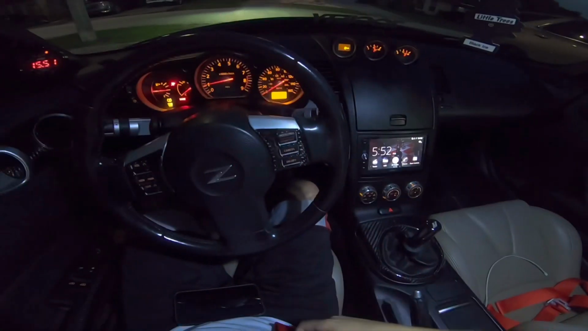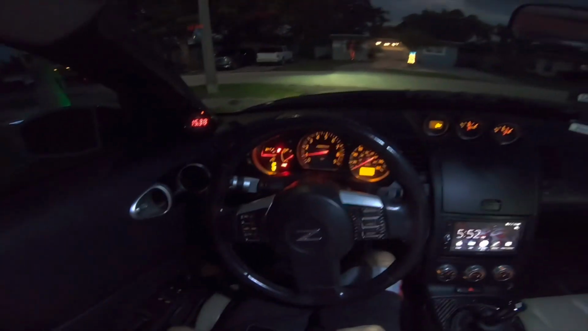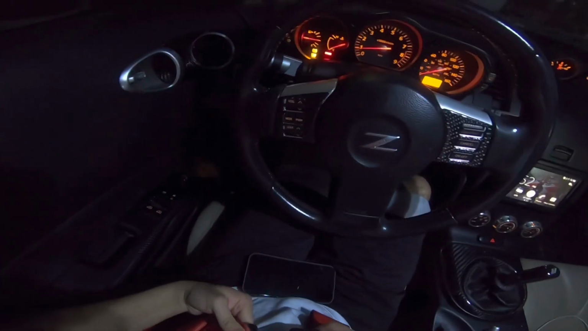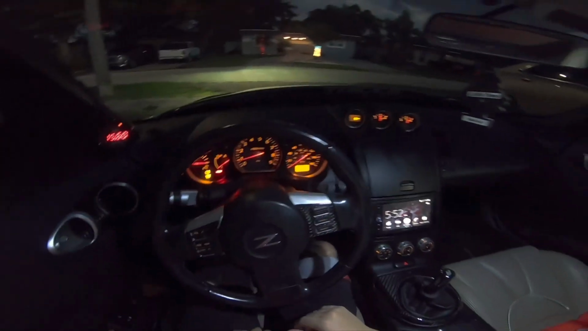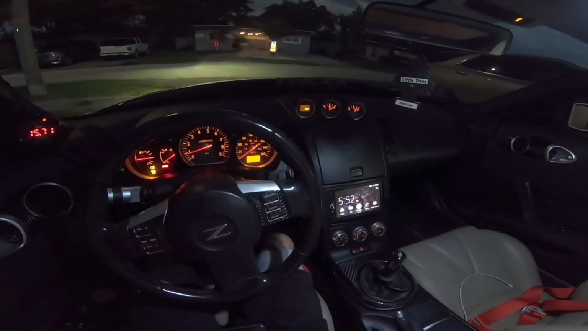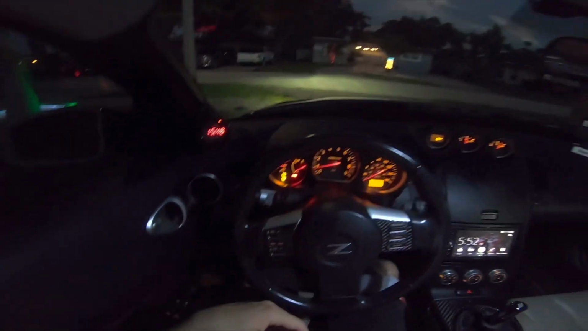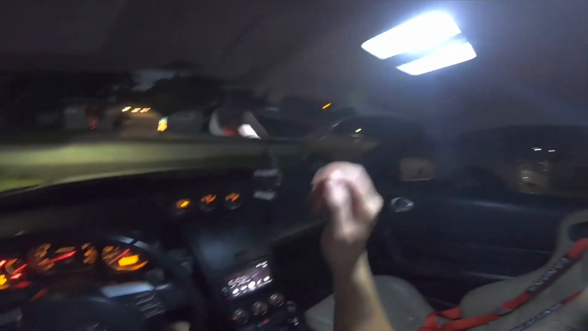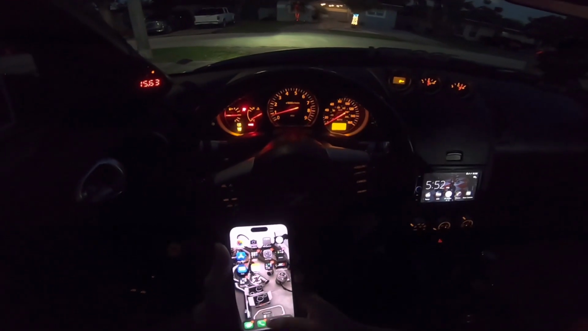Today I'm very happy. The Z is finally good to drive on the road. For the longest time the car had expired tags. My dad had to go to the DMV to get that figured out, but he hadn't had time, and since the car is sitting all the time, it didn't really matter, because the only times that I drive the car